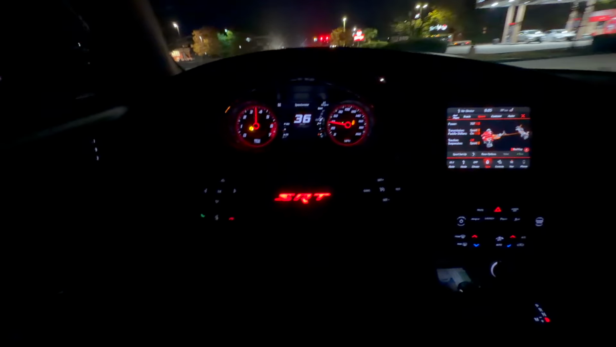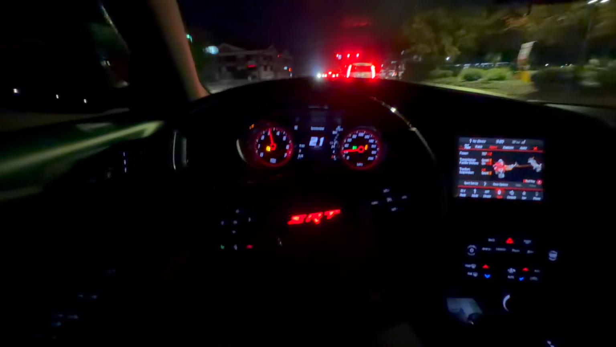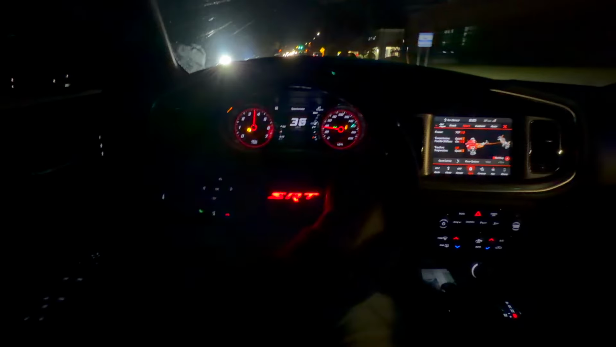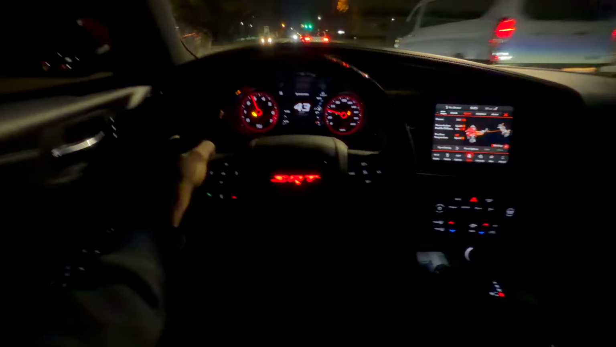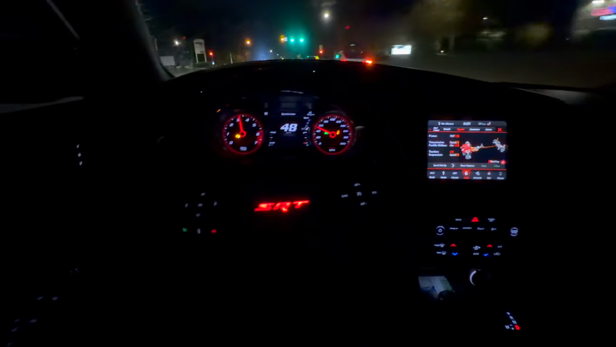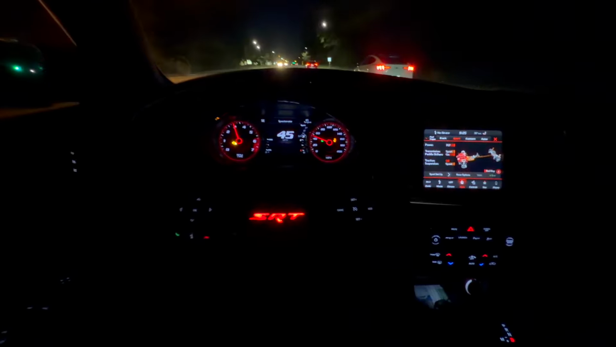Y'all better get y'all radar. Get out the way. Just saw 12 right here not too long ago, so.